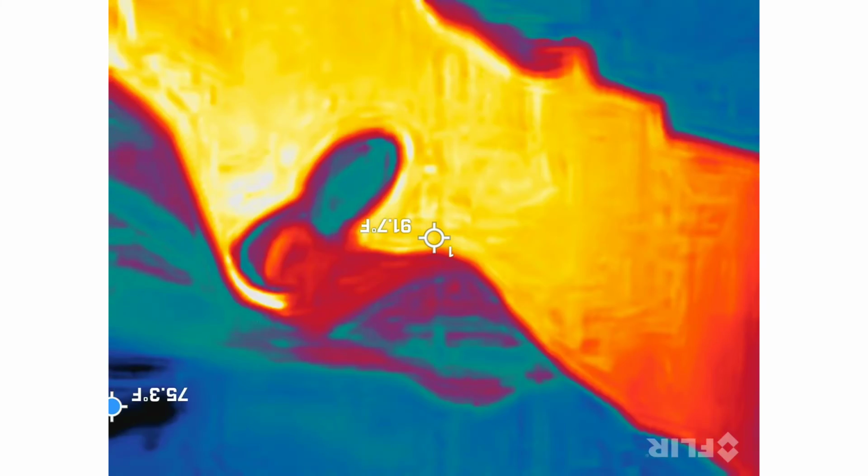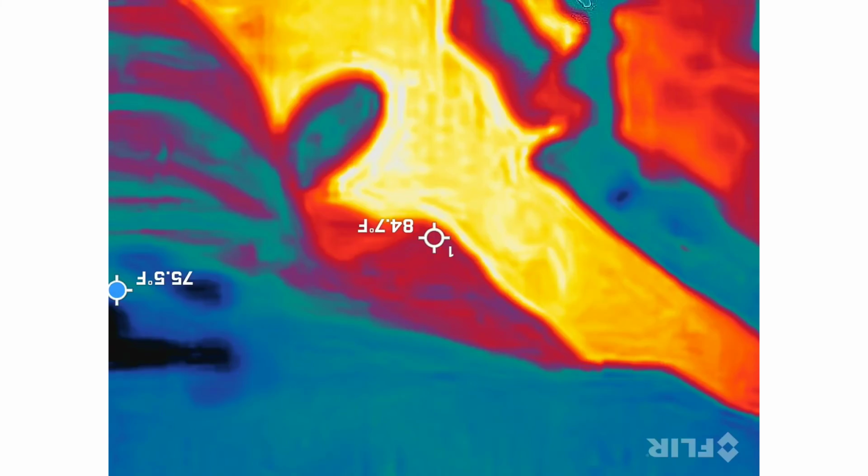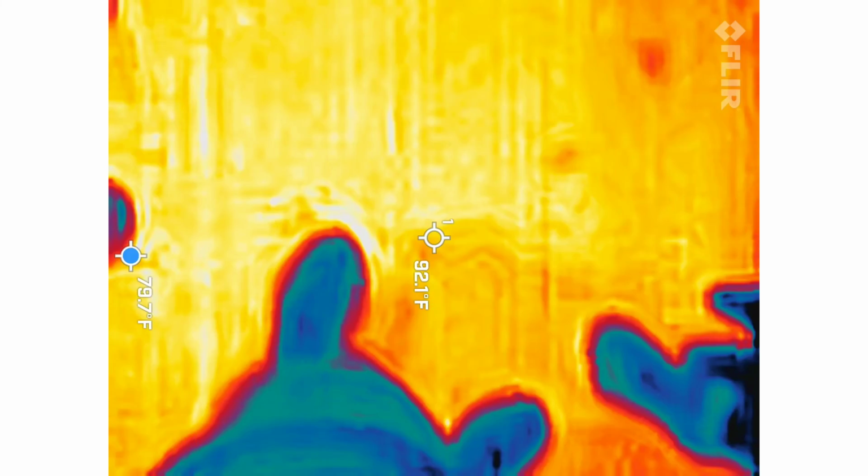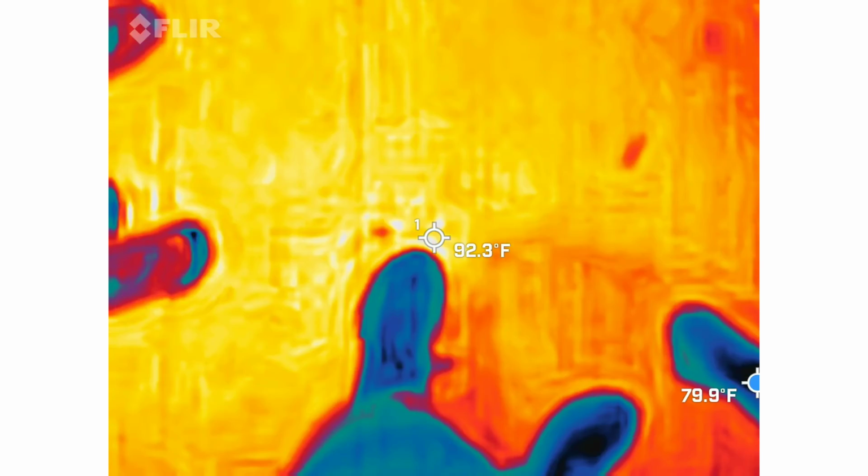So this is good. Obviously you recognize exactly where we are. But this is me showing somebody how the lasers would work with that specific camera. But watch right here that comes up right behind me. You guys can see that. I know it gets a little dark. It's going to come up here in just a second.